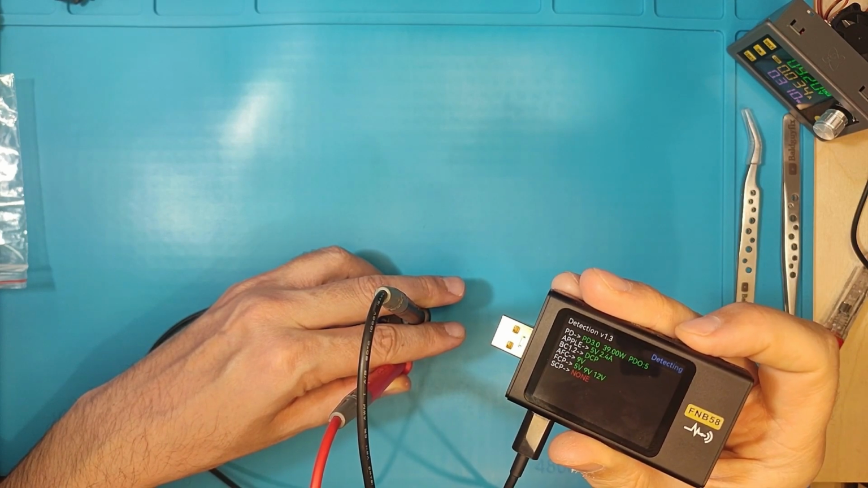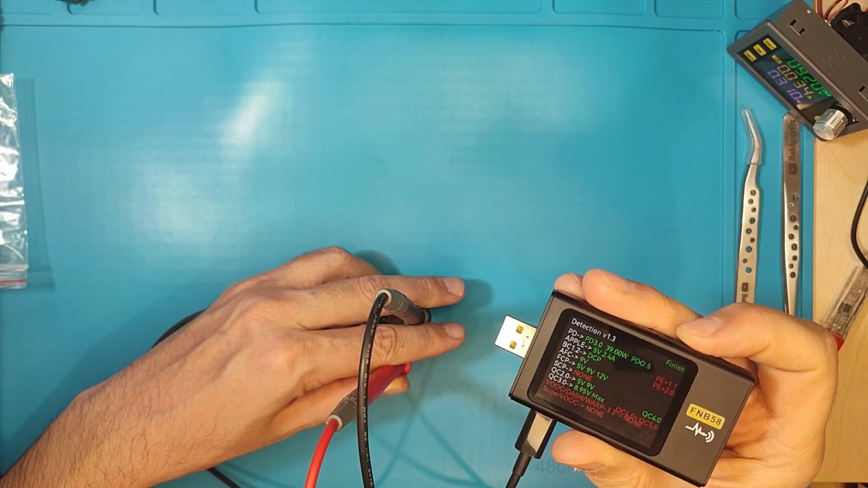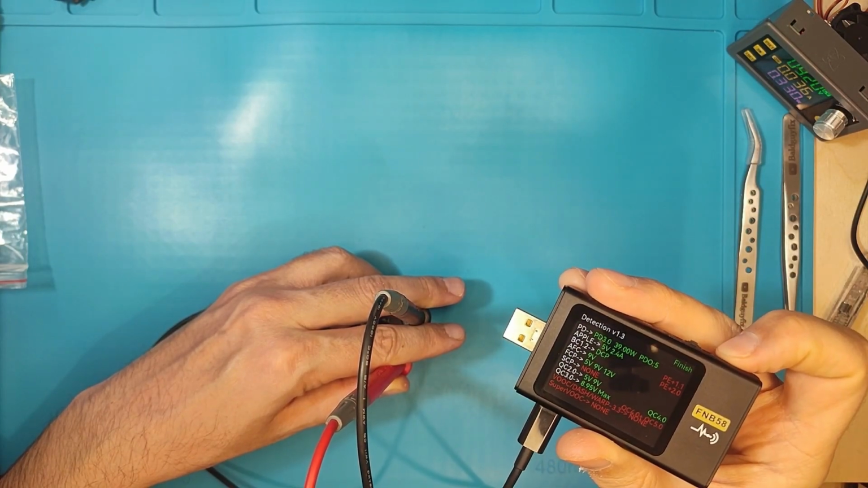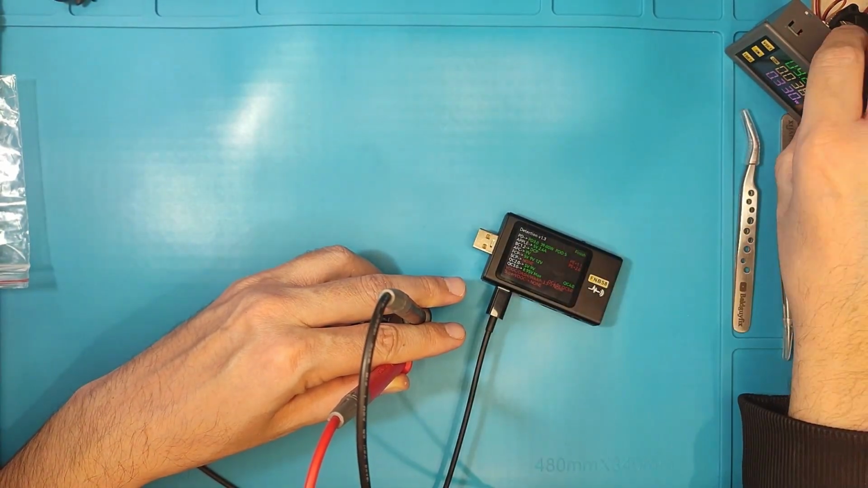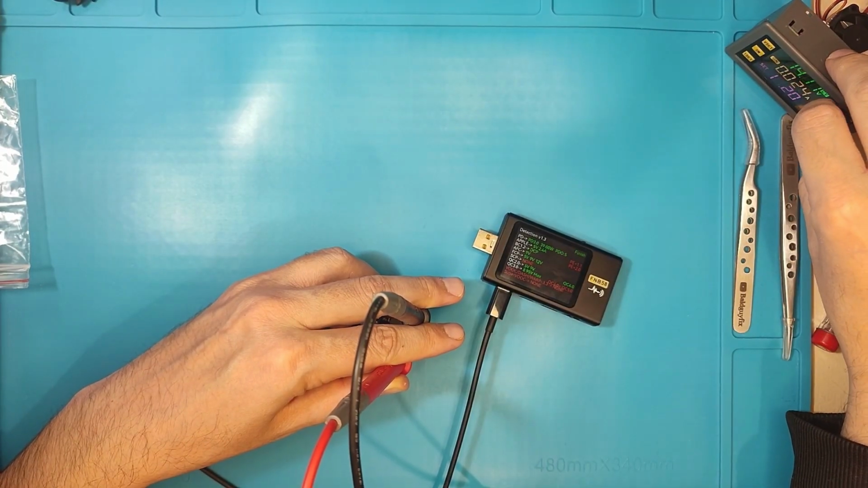Keep in mind the first line, it says 39 watts, and it is done. Okay, so let's raise our input voltage to 23.